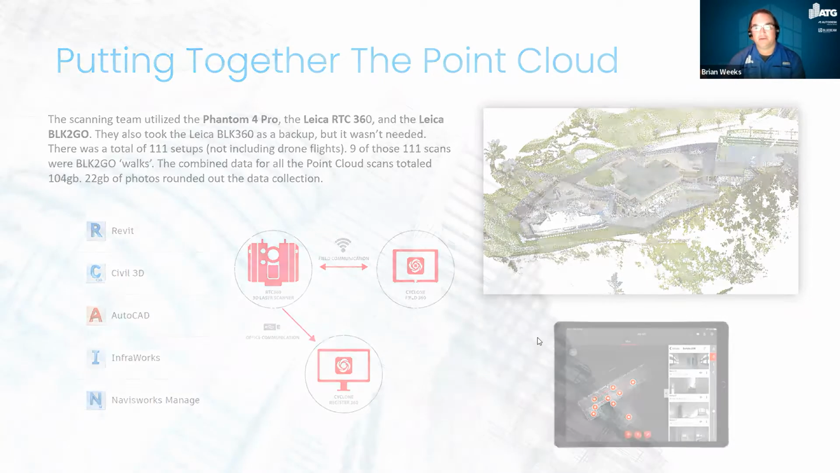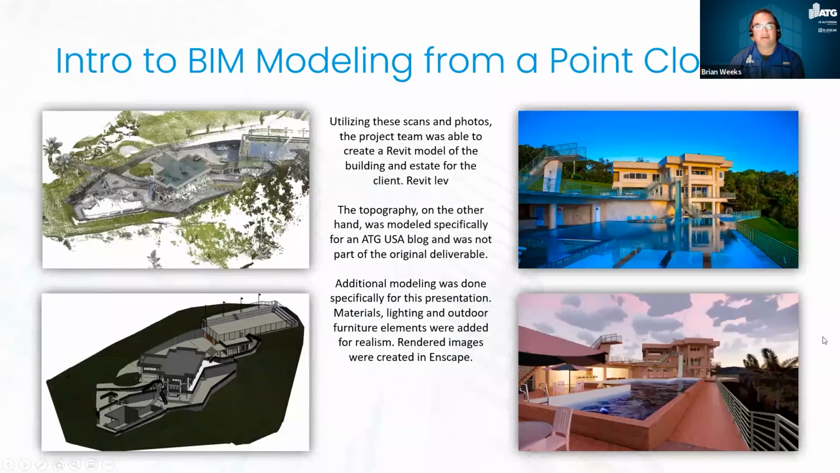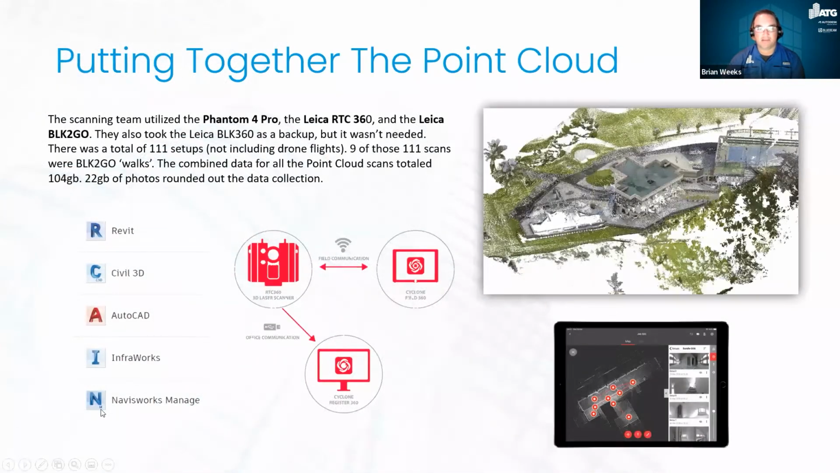Let's go ahead and go to the next and talk about BIM modeling from the point cloud. So what we do is when we get the ReCap model, and let me jump back real quick because this slide actually talks about the reality capture team will take this model, mesh it together, put everything together in a model for us, a point cloud that you can then import into Revit.